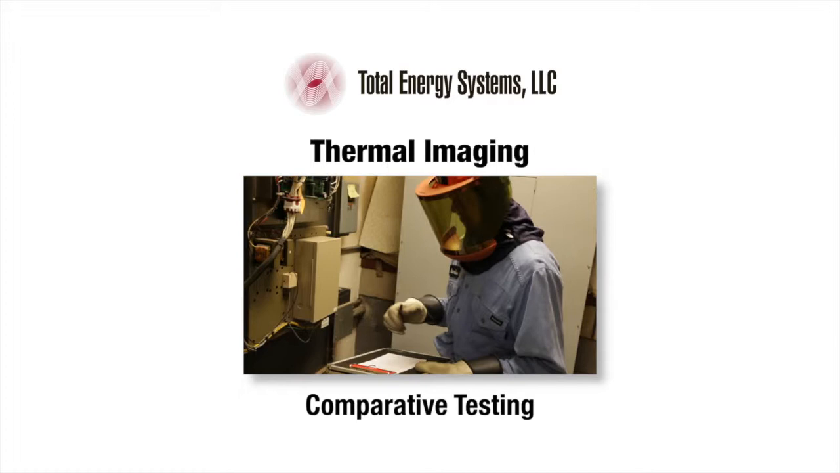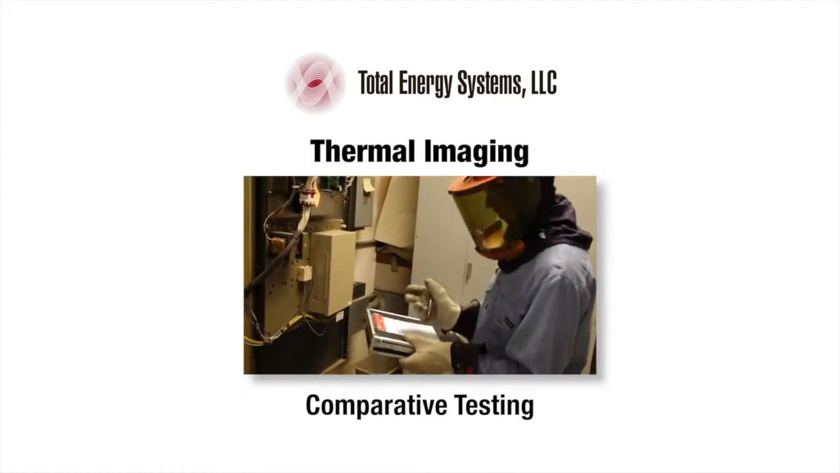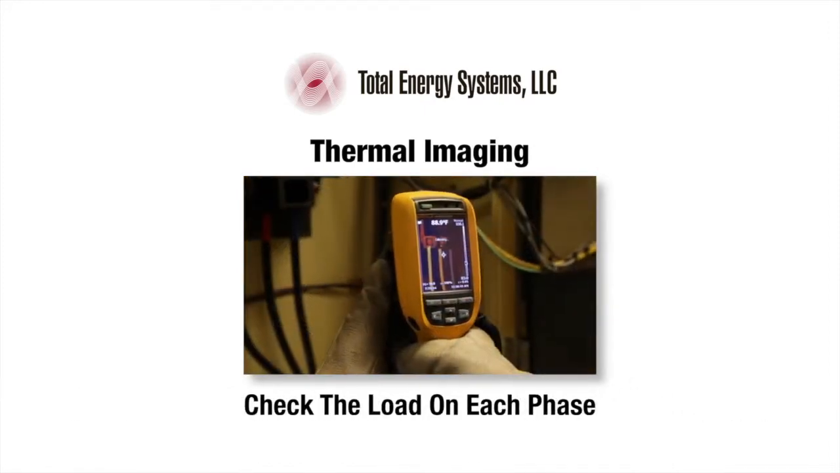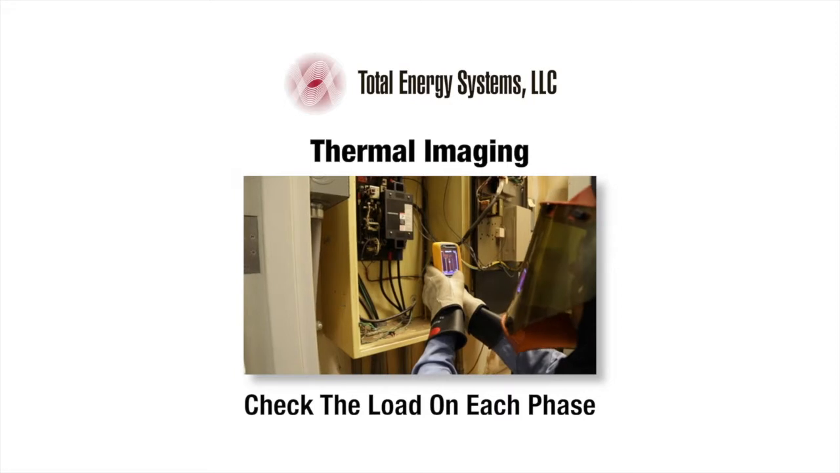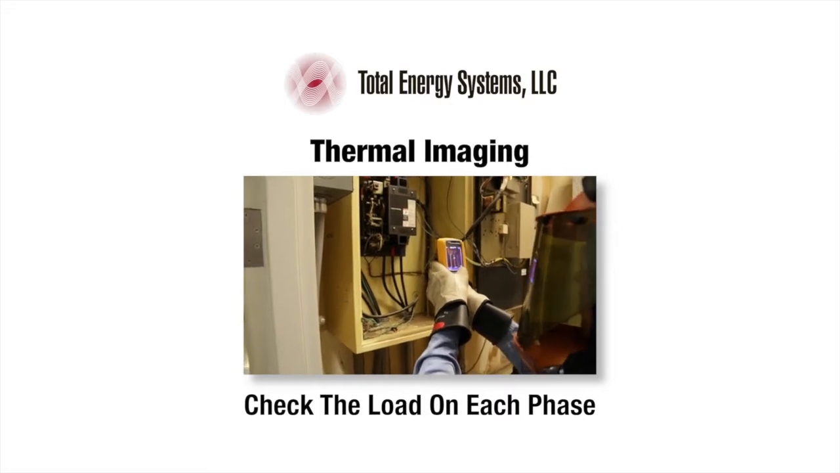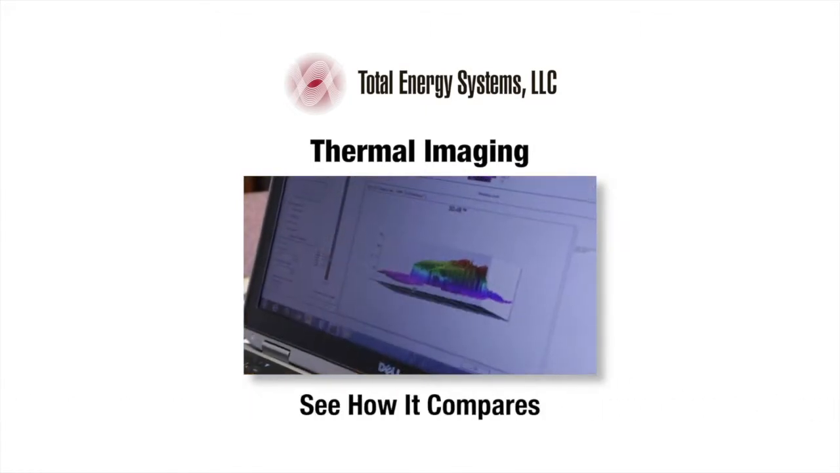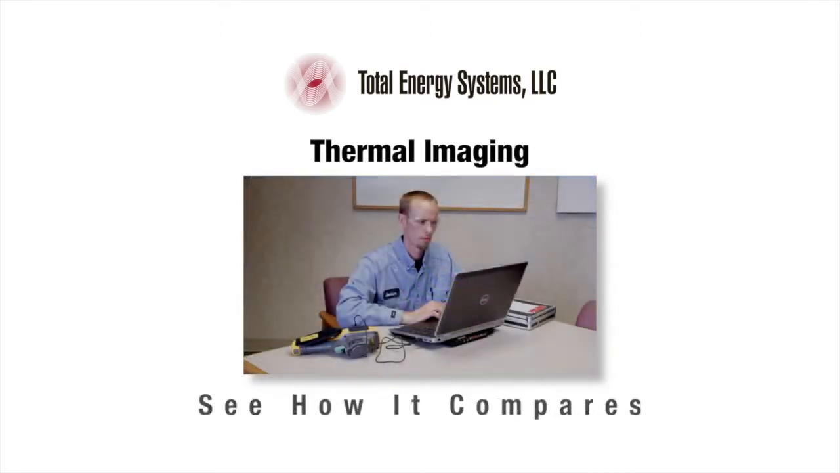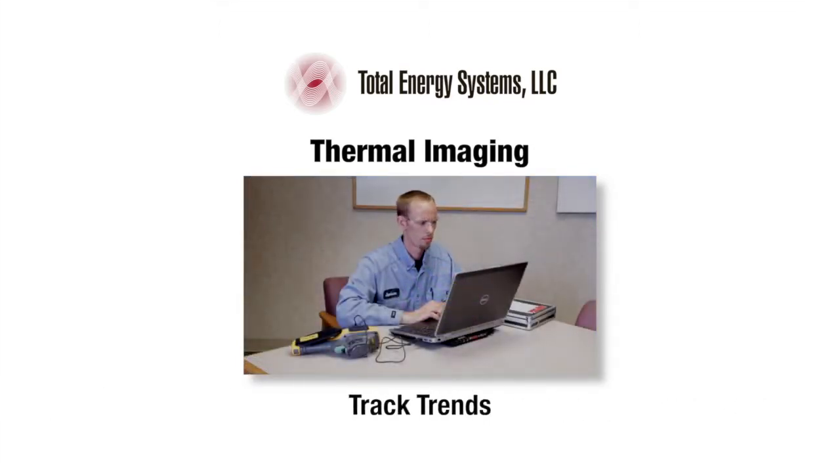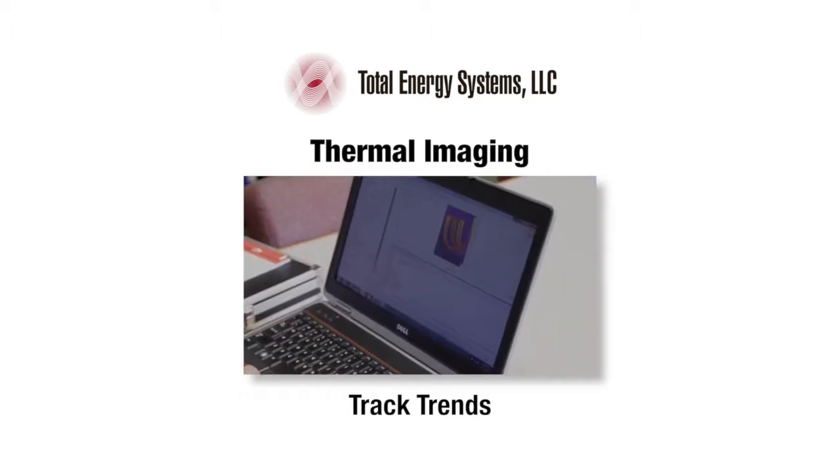Do comparative testing. How does phase A compare to phase B and compare to phase C? Check the load on each phase. If it appears hotter on one phase, determine if there is more load on the phase, and if not, a connection problem. How does it compare year to year? Changes, additional loads, or connections that are deteriorating and generating heat. Tracking trends in testing will identify if loads are changing on the circuit or a connection is deteriorating and now generating a heat signature.